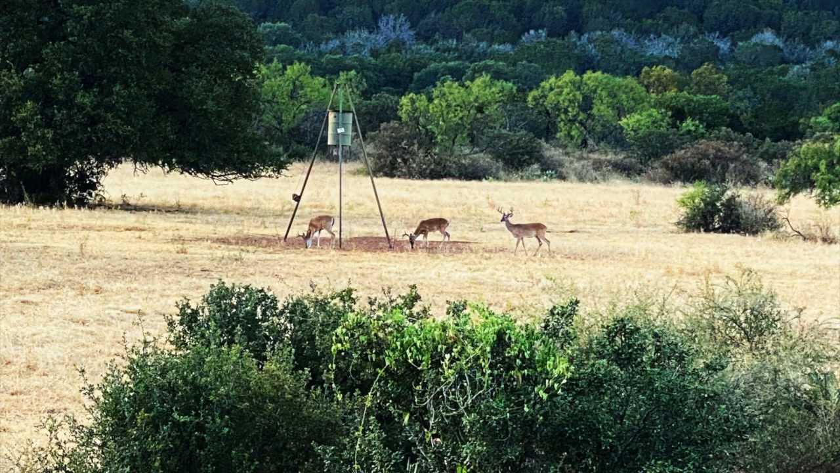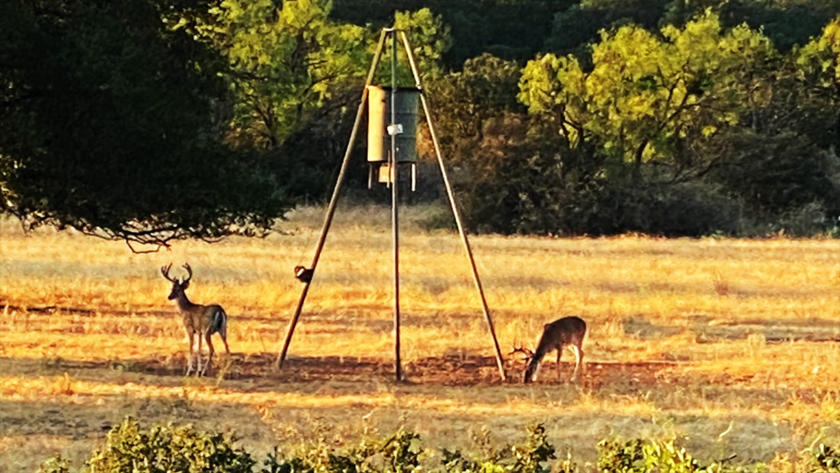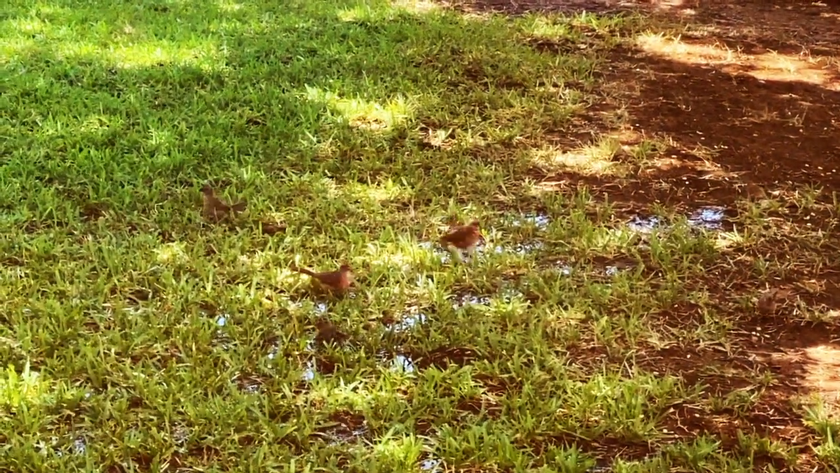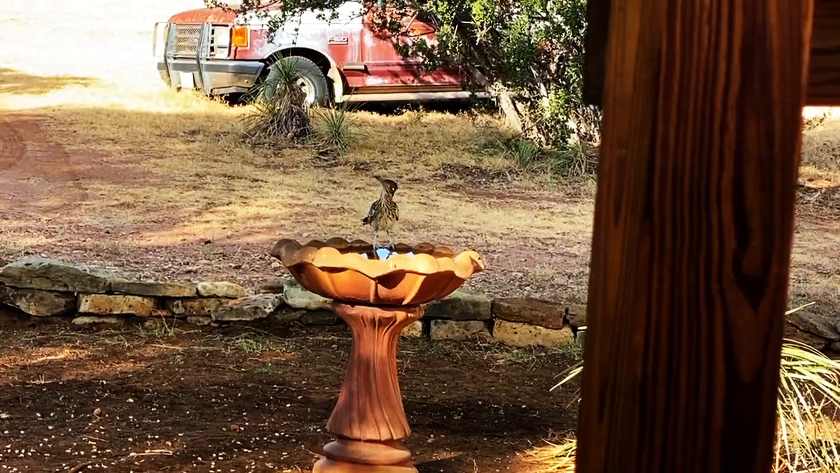The next morning, the bucks were out early. They are young but look healthy. This property and livestock is well taken care of. It seems like wildlife is in perfect balance from creatures wanted and unwanted.